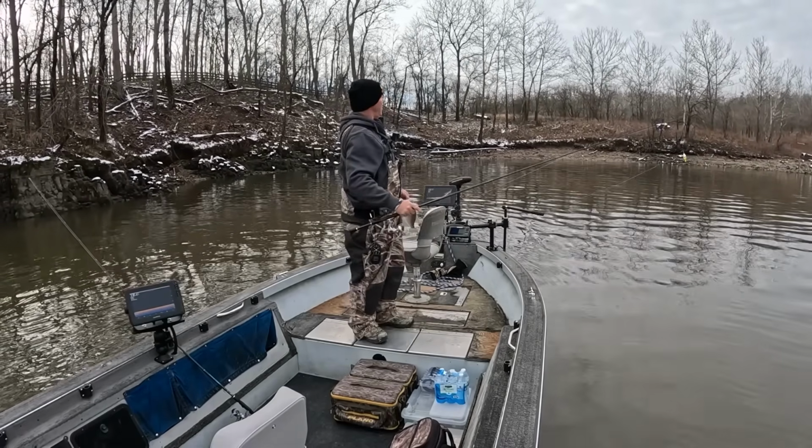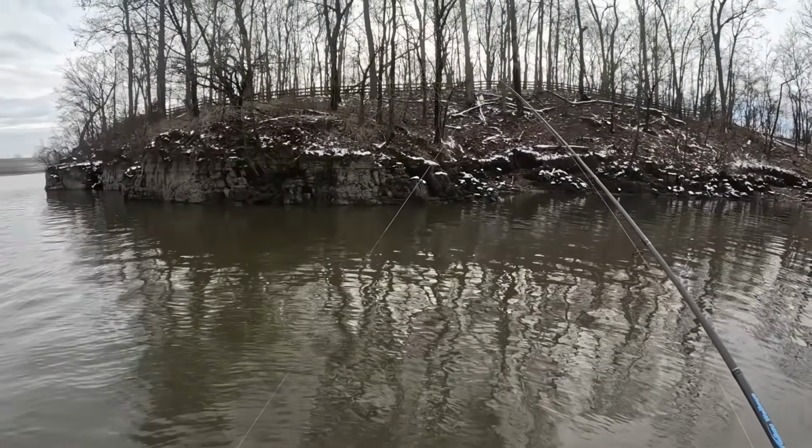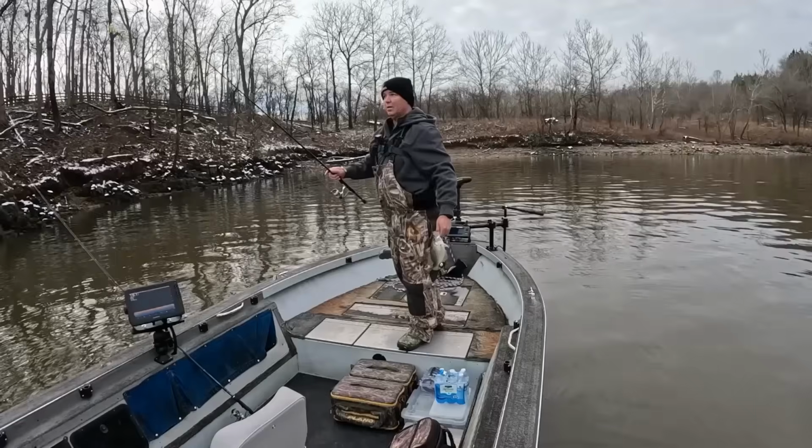And you can see it is not springtime. There's snow on the ground. There's snow on that bank right there where I just caught that fish.